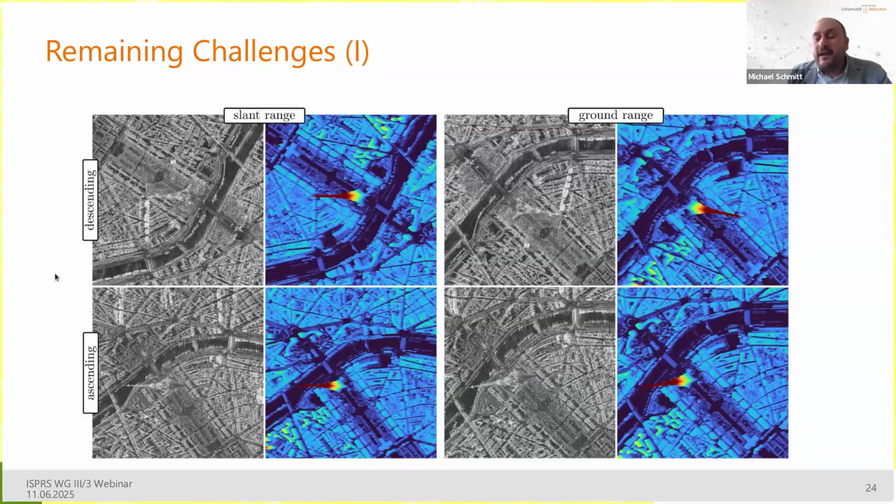We have a very famous city. I presume everybody will recognize it. It's Paris in France, with the Eiffel Tower prominently in the center of the image. And we have two SAR images here, once in descending orbit and once in ascending orbit, so opposing viewing directions. And you see that in the leftmost column here, the Eiffel Tower falls into the same direction in both images, namely to the left, because this is the opposite of the viewing direction of the sensor.